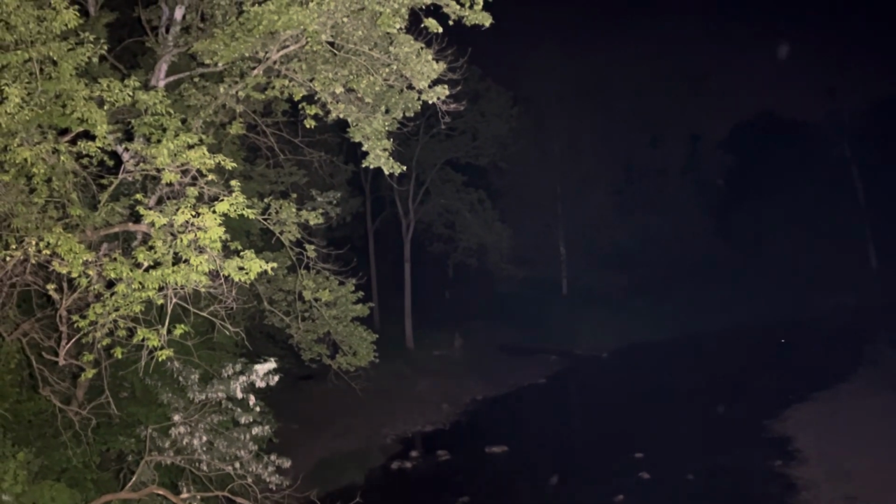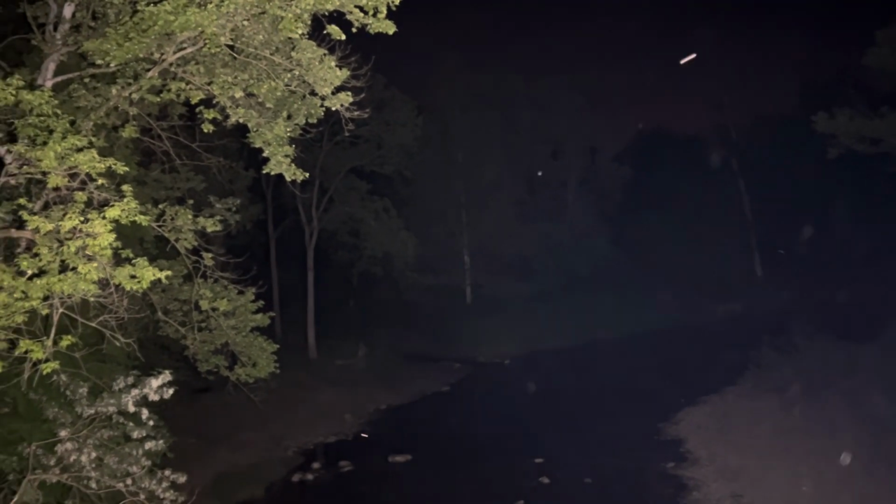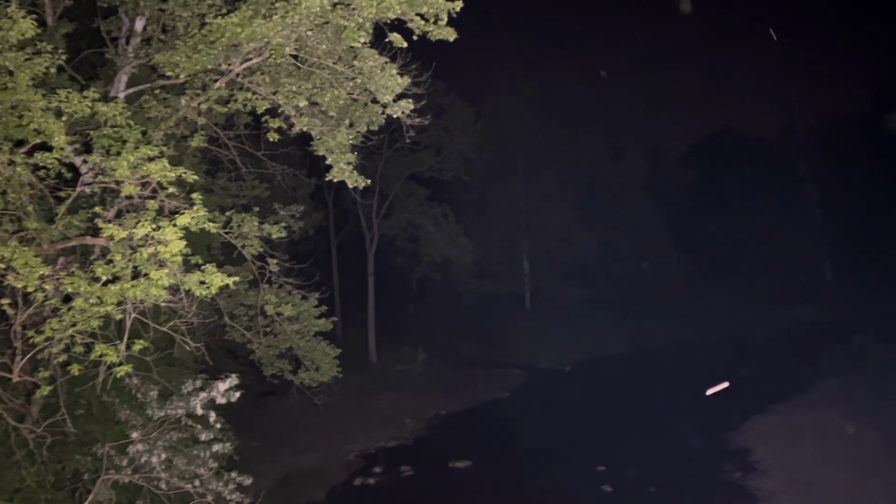You can see over here, that's where Hogs Creek, whatever you want to call it, stream, that's where it goes into the Conneaut Creek. That's what I was following along these tracks. Just around the bend is the Cole Walker Bridge. Okay.